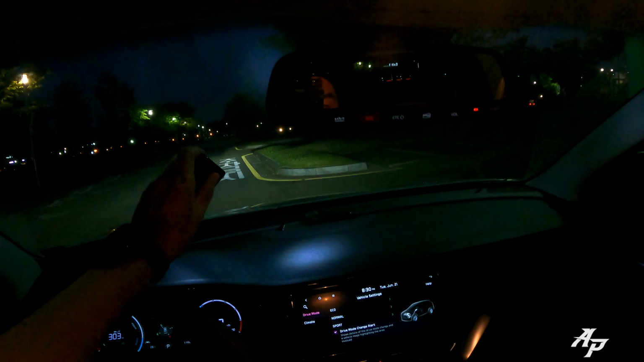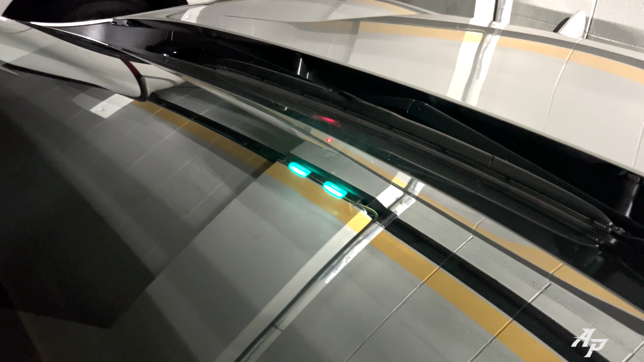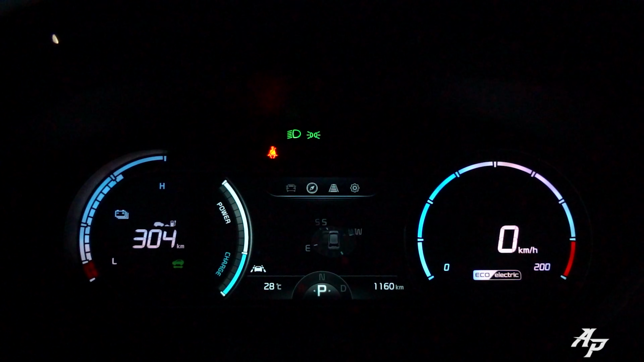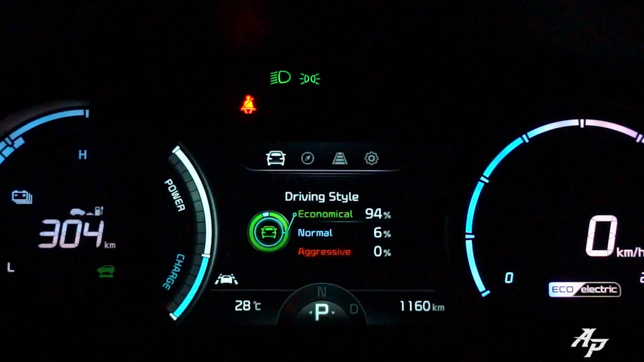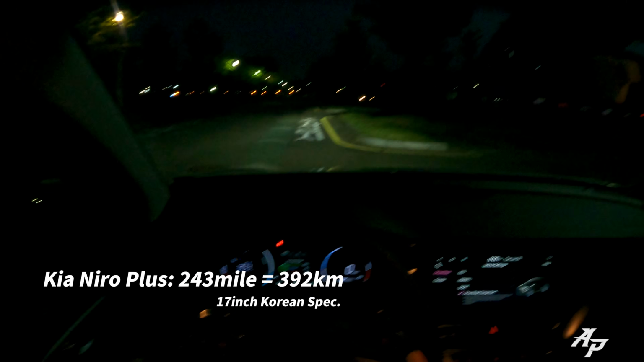Looks pretty good. Okay, there isn't any head-up display. That's actually to show you how much is being charged. It will say 1, 2, and 3 fully charged. We have a still 8-inch screen in the middle. Pretty good. You see, I'm driving quite nicely. Economical 94% and normal 8%. Still has about 303 kilometers to go. Like I told you, it will go around 390 kilometers, but I could be wrong. Let me put it on the screen for you guys.